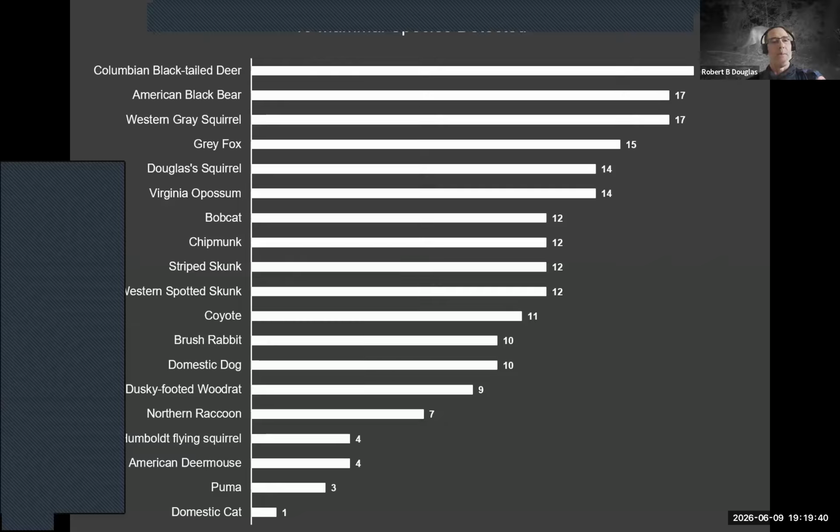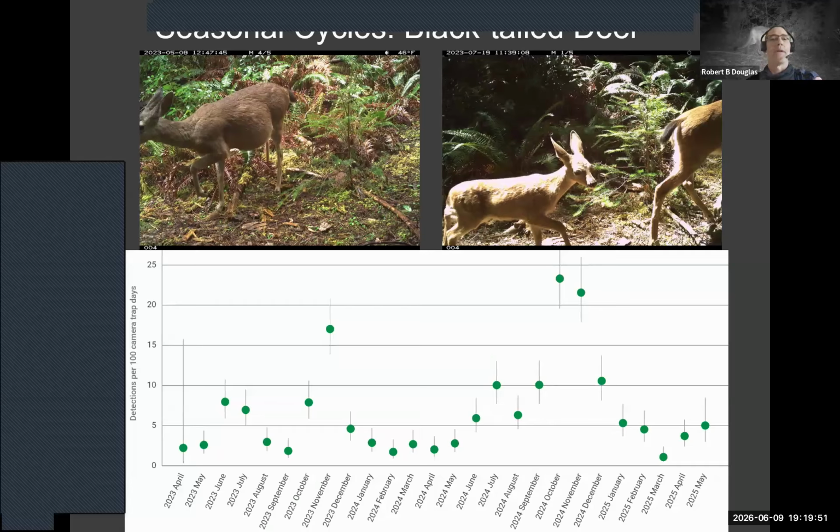But one of the things about collecting so much information is that you can start tracking the seasonality of these animals out there. So here's a photograph of a Columbian black-tailed deer. The photo on the left, if you know the date, is May 8th, and notice that she is clearly pregnant and getting ready to give birth. Then just 2 months and 11 days later, she goes by the same camera. I'm assuming it's her, maybe not, but going by with a fawn.